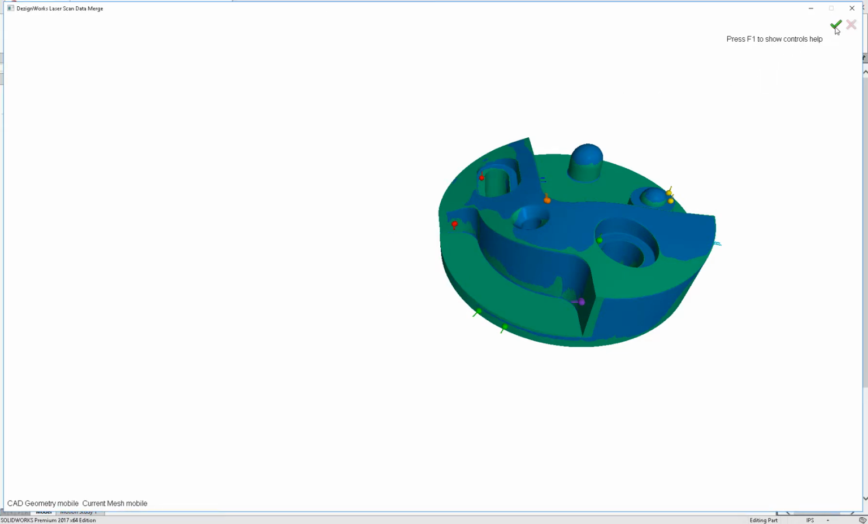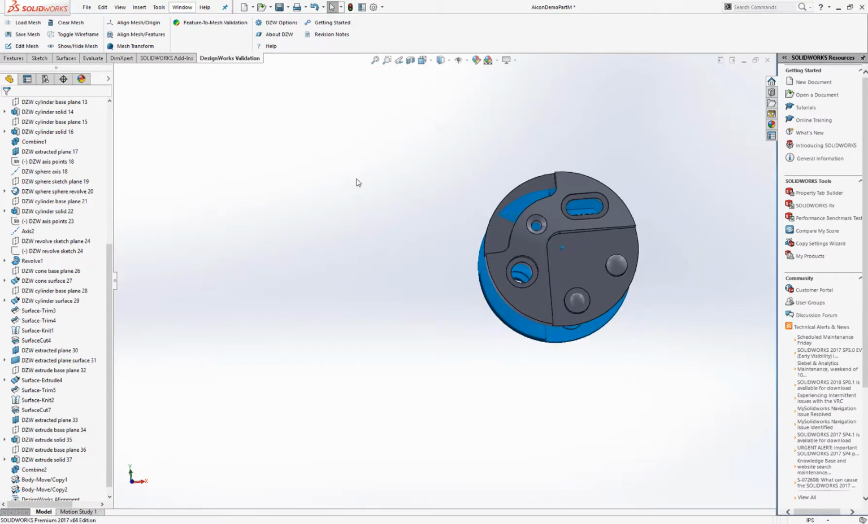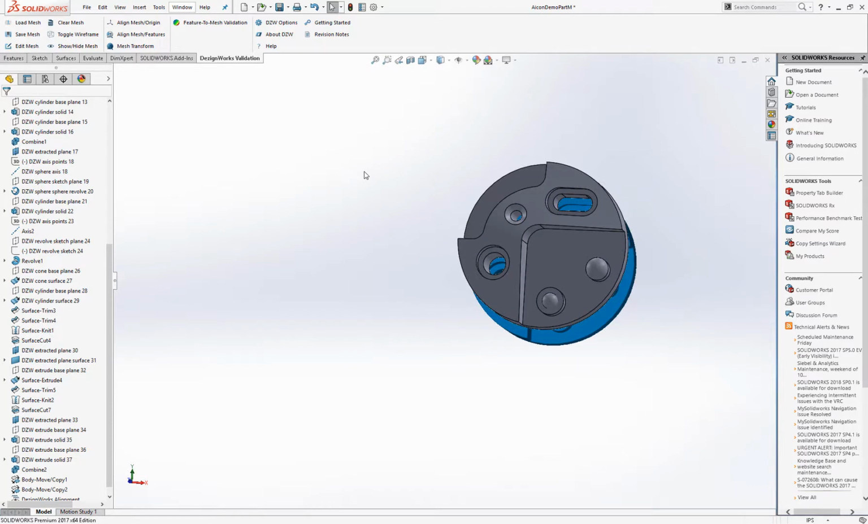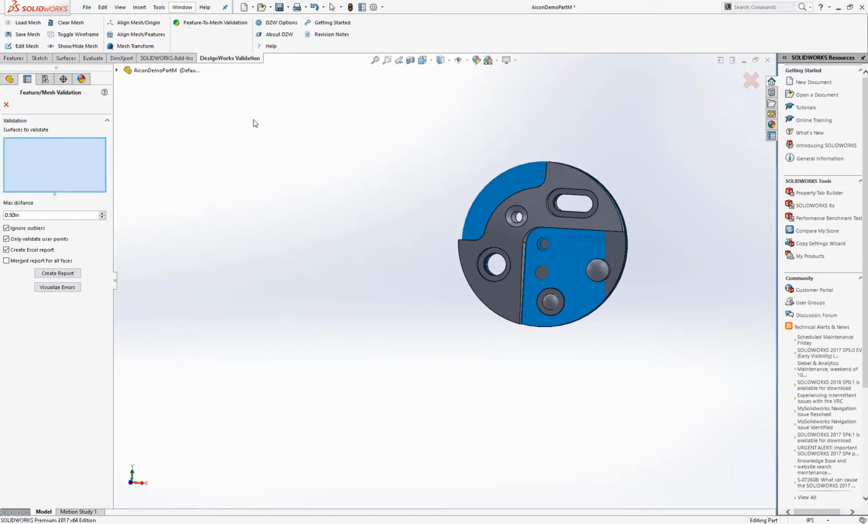So we're going to go ahead now and go back out. Now we're going to see they're aligned on the screen. We'll go ahead and use the Dezignworks feature for mesh inspection. This is going to allow us to do a heat map, a mouse over to check the features, and also a report. So we're going to tell it to inspect everything.